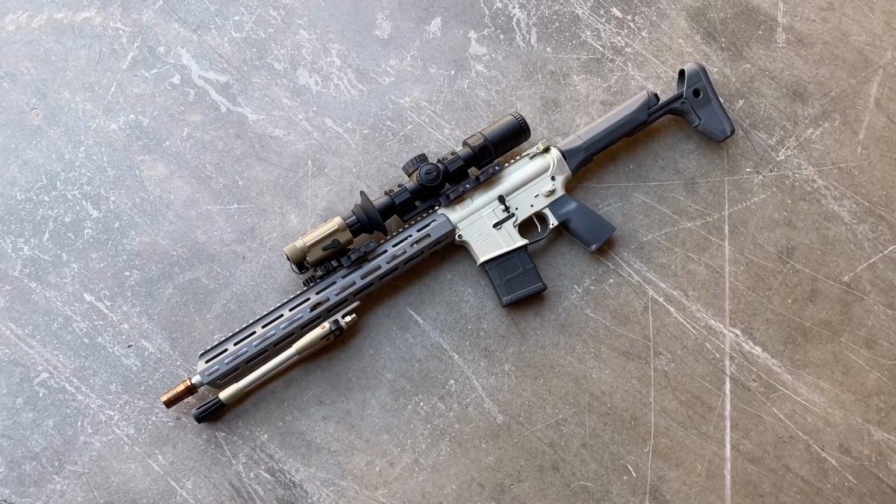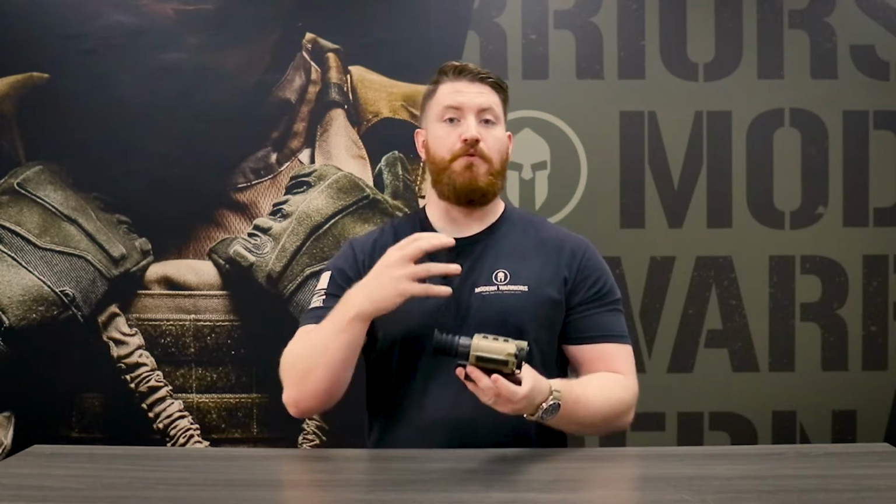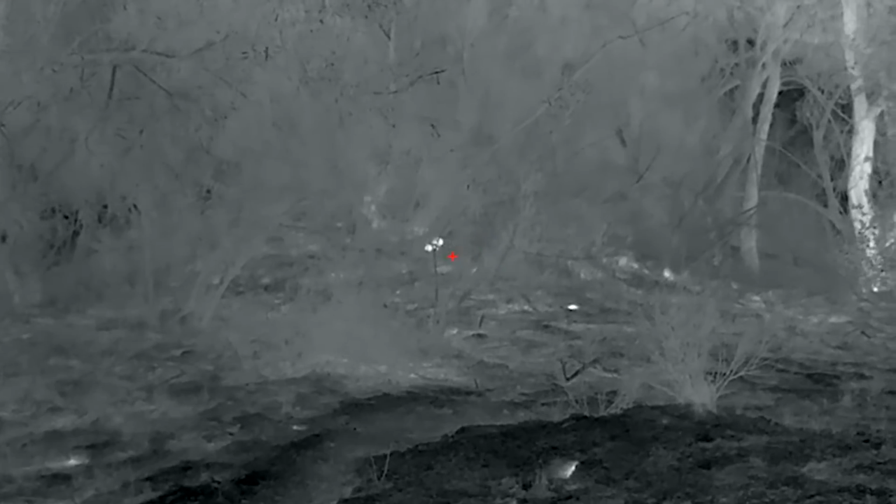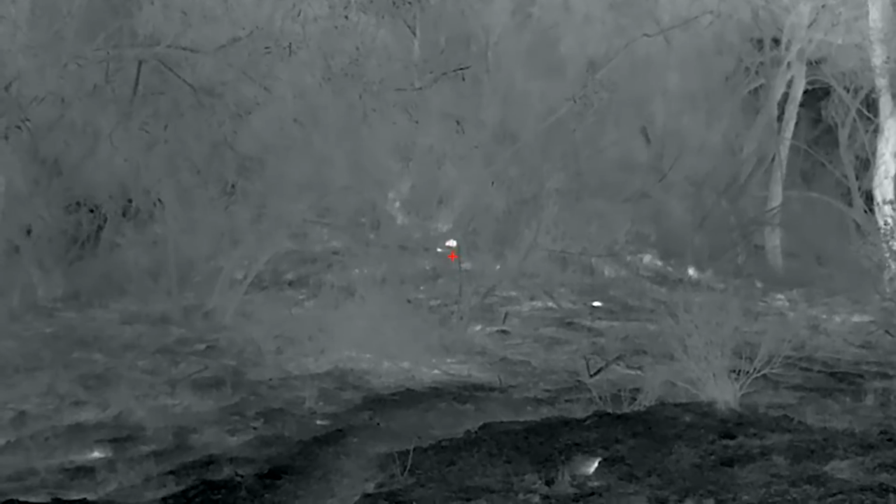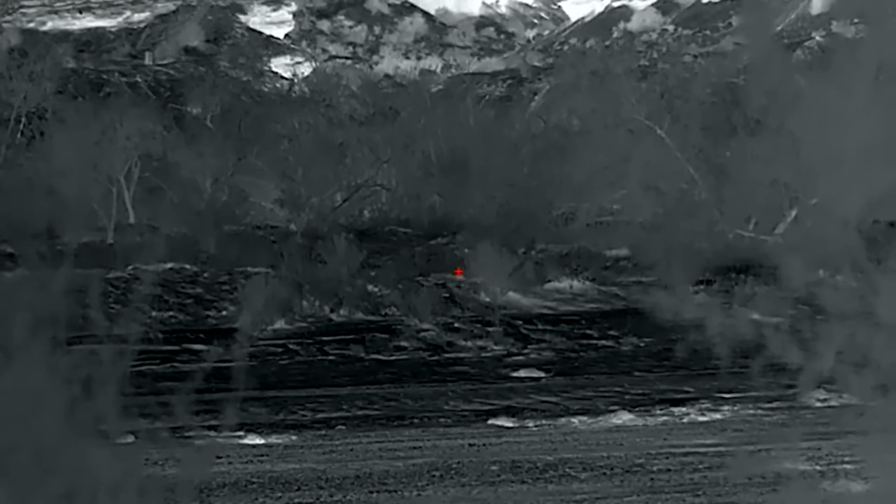With that being the case, this becomes a very usable tool, but if you're buying this purely for hunting applications, you want to make sure to check your local laws, because not everywhere will allow you to hunt with these types of devices. So keep that in mind, because if your primary purpose for owning one of these is purely for sport, hunting, or things along those lines, you want to make sure that you are able to use it for that purpose before you go ahead and sink all that money into this device.